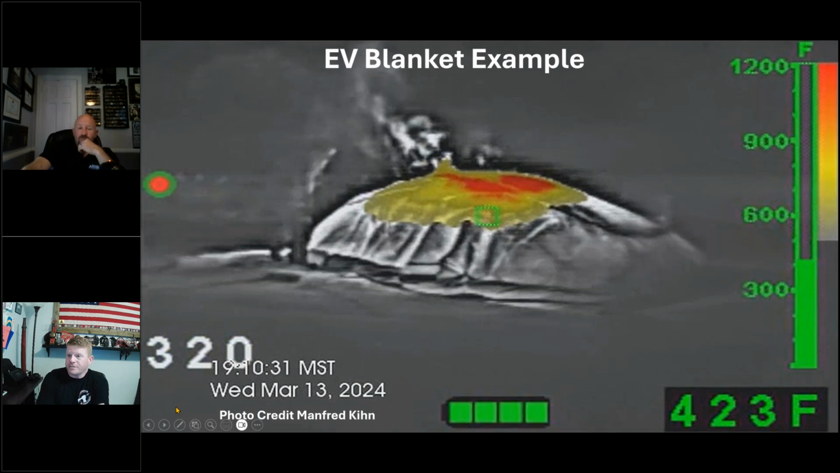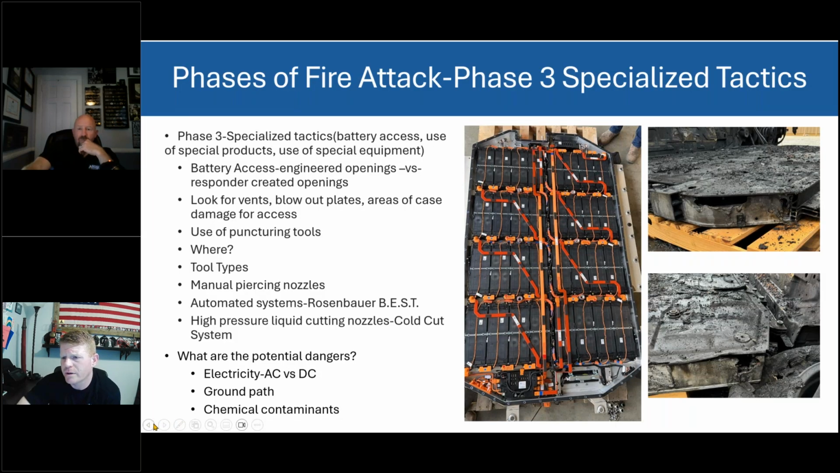That's why we use FCLX in our burns. But when we're looking at things like this, or you're researching these kinds of things for the suppression capabilities of your department, understand that you're getting into some really complicated scenarios that one thing's not going to solve the problem for all the things that you may run into.